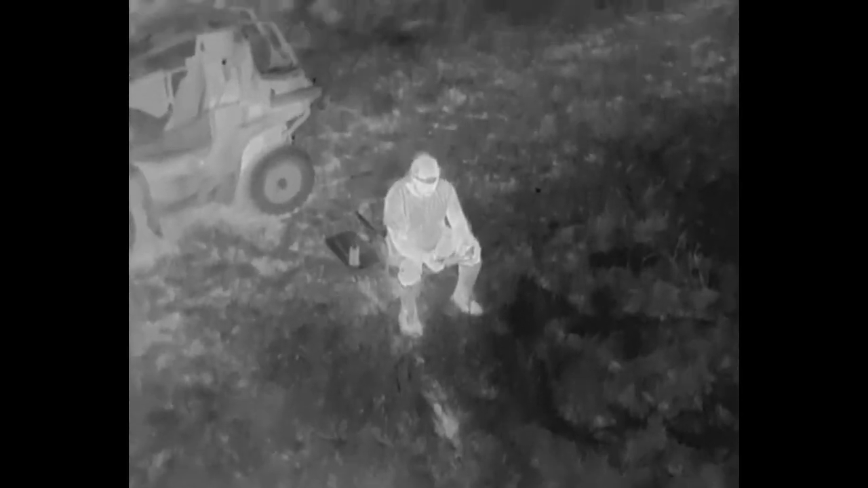Okay, so here's the field where I'm sitting in the front part of this field, and this particular field behind me is full of scrub brush and trees, anywhere from 15 to 20 feet tall. So it's a pretty rough field. You'll be able to see a few paths brush hogged through it, but not very many.